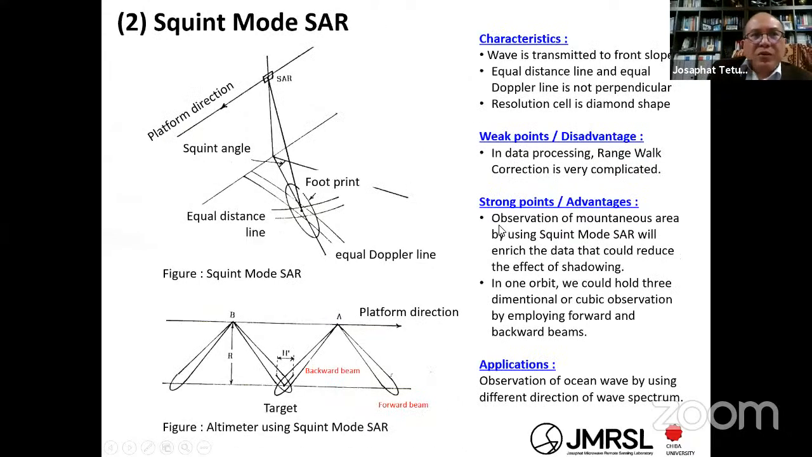Okay. Next is the scan mode. The scan mode is when you move this SAR on the platform and you rotate the beam of your antenna or SAR sensor. In this case we want to avoid the shadow phenomena of the target.